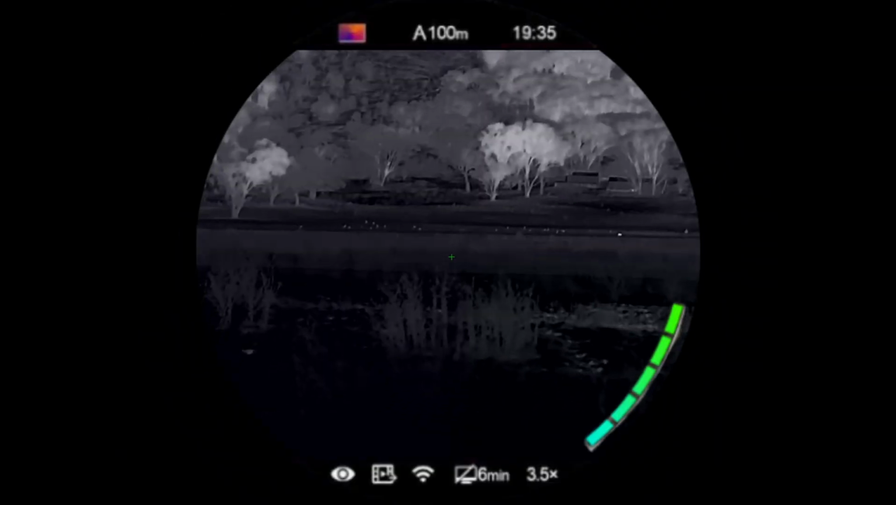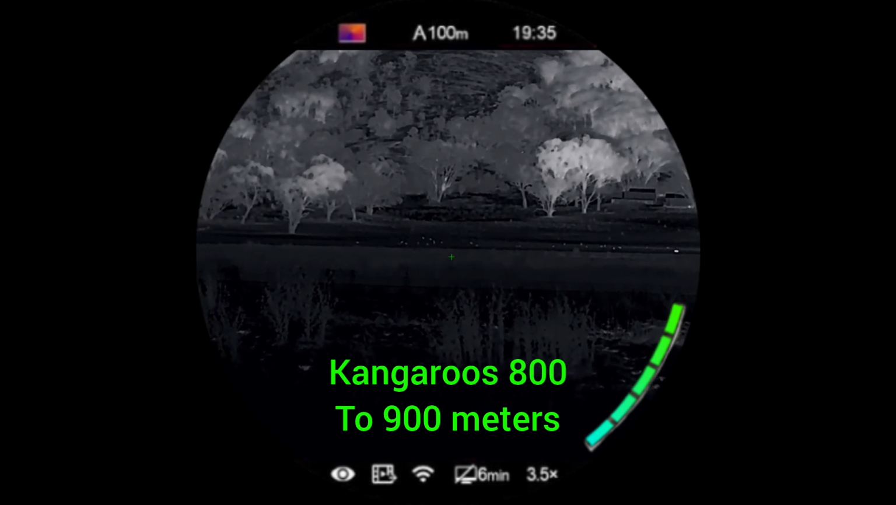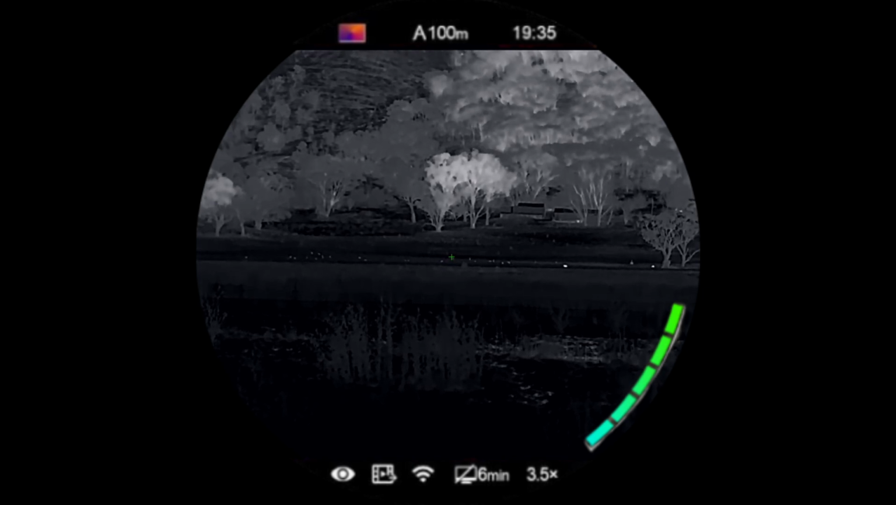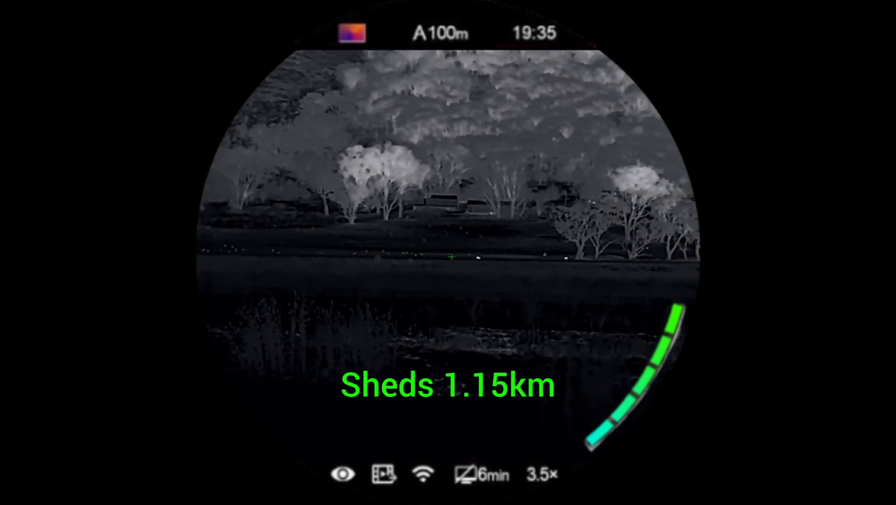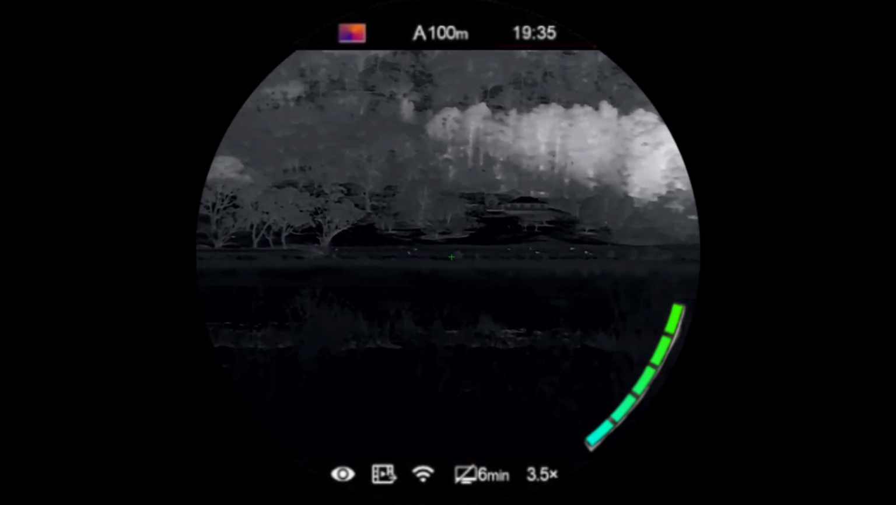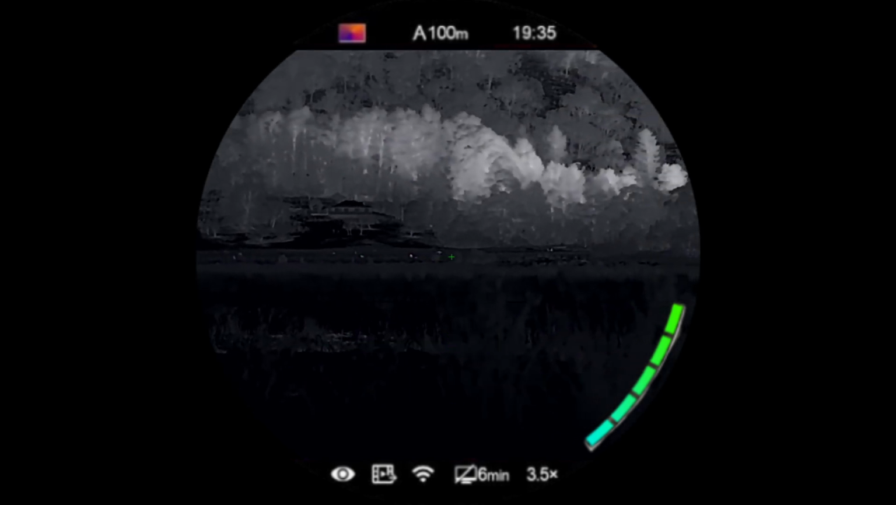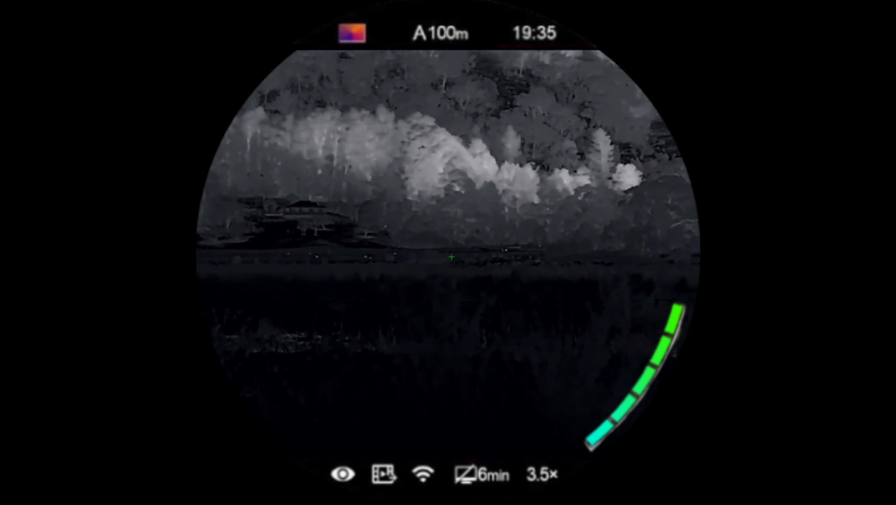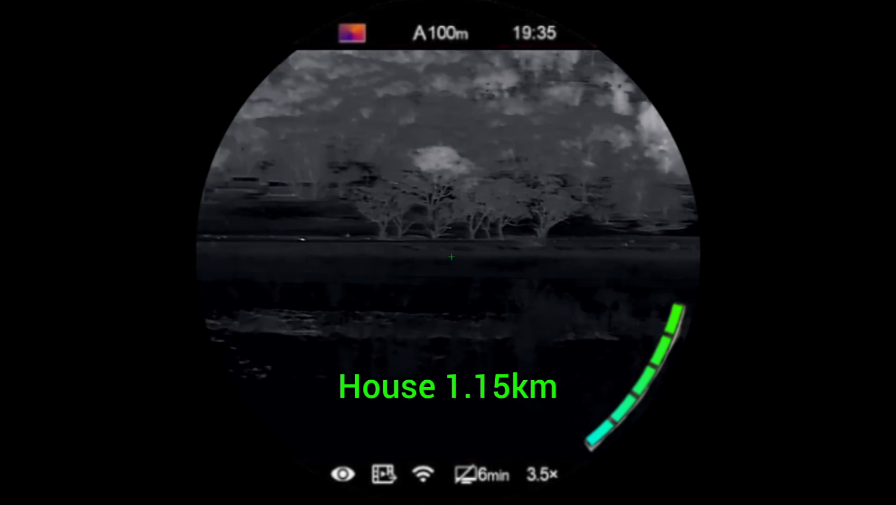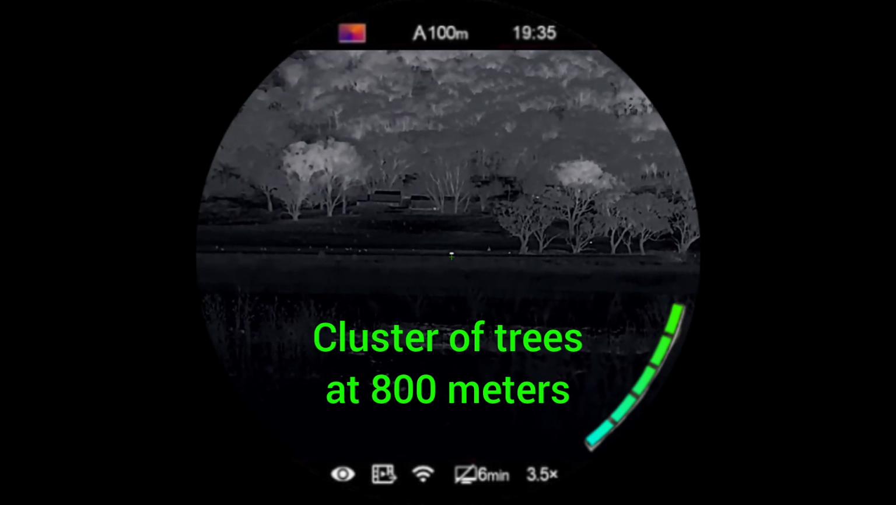So the last video I put up, someone kindly commented and just asked if I had chosen any other color palettes to better identify targets at longer distances. And to be honest, after watching the footage back, I realised myself, it's very hard to see what it is you're looking at in black hot at a longer distance. The reason why I was using black hot is because I personally like the definition it gives for my style of shooting.